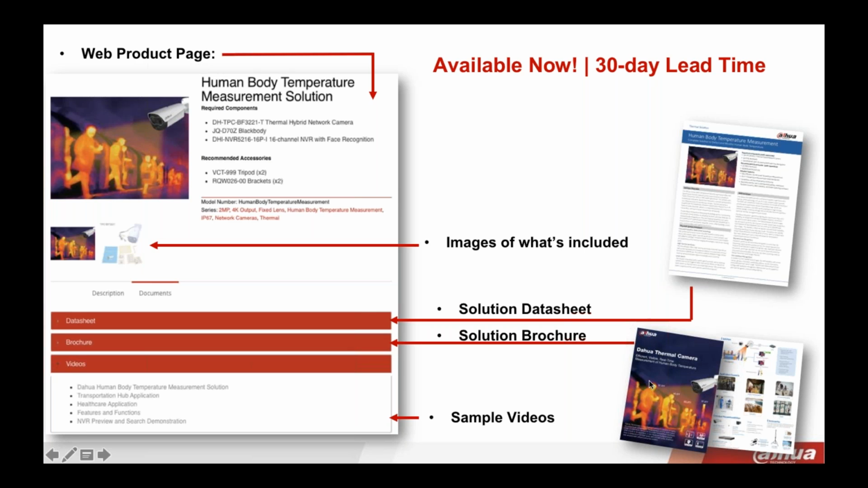You also have this brochure that we put together. Again, it's going to have all of those components that you need right there. So it's going to make it easy for you to find out what you need. We also have just added this tab to the web page for videos. You can go on there and play various videos on either setting it up or just an overview video. There's quite a few on there, and I believe we just added a couple more.